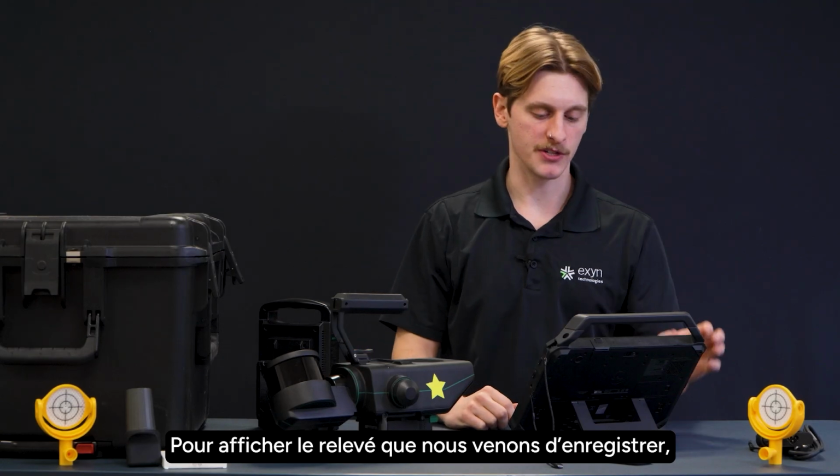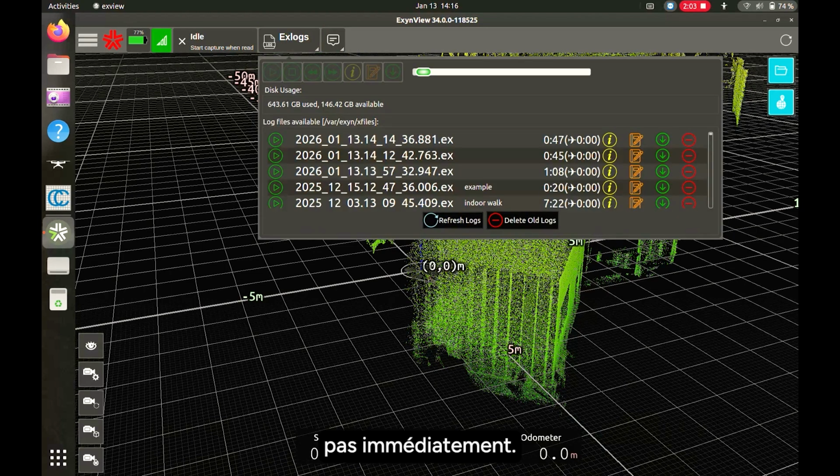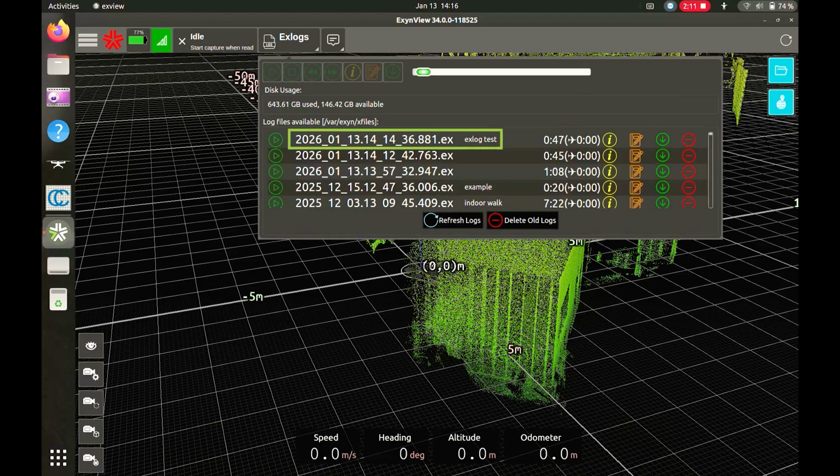In order to view the log we've just captured and saved, I'm going to go ahead and open up the X logs. You'll notice it's not there at the beginning. Go ahead and press refresh logs, and a new list should appear with our log right at the top. And there you can see the note xlog test.